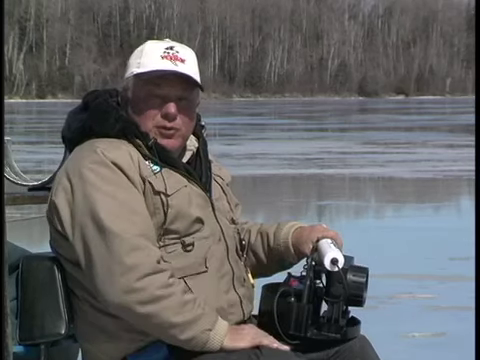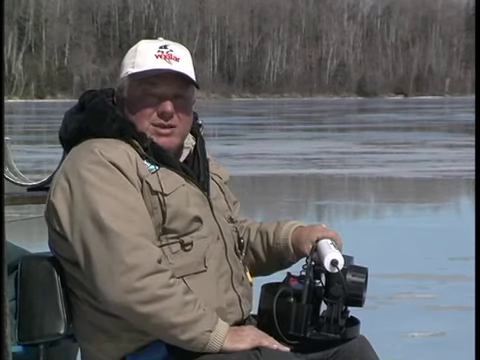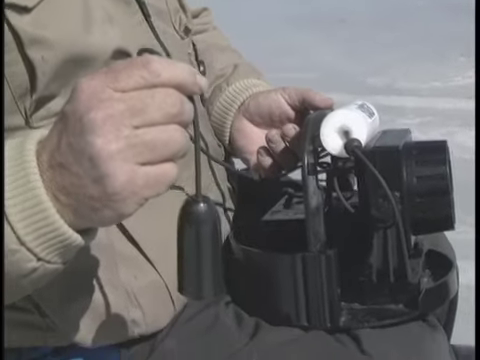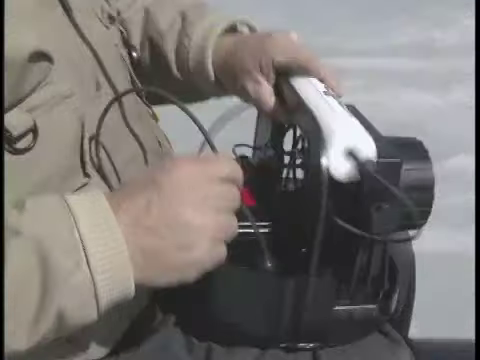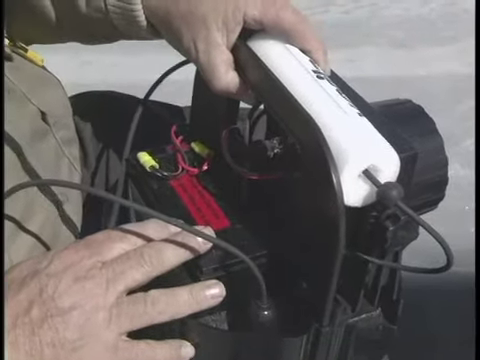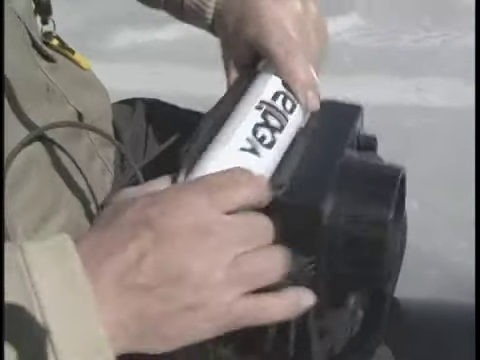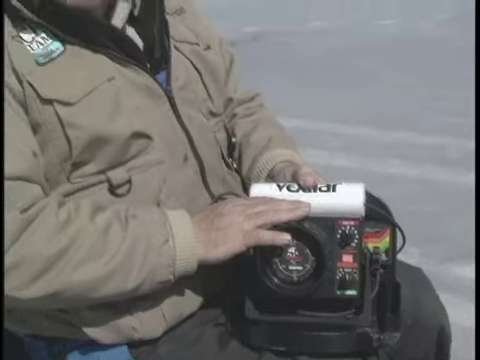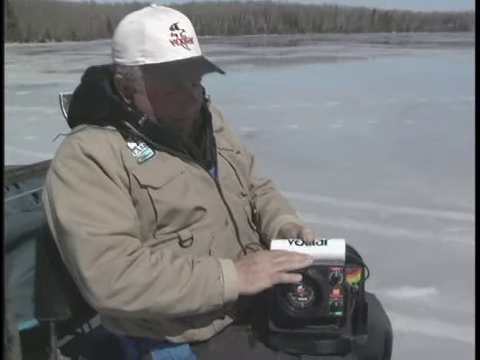Well, let's review a few things about your FL-8SE. Take care of your transducer. Don't bang it around or drag it across the ice. Your battery, keep it fully charged when not in use. Your charger has an indicating light that lets you know when it's fully charged. I've had friends that have had these for almost 15 years and have had no problems.